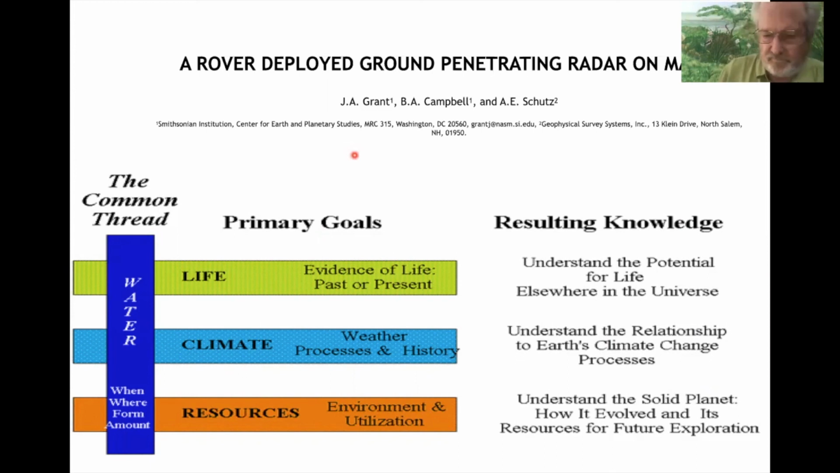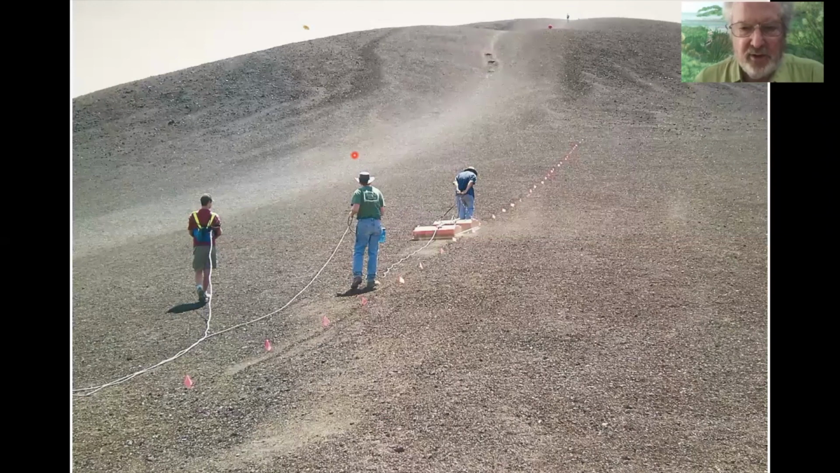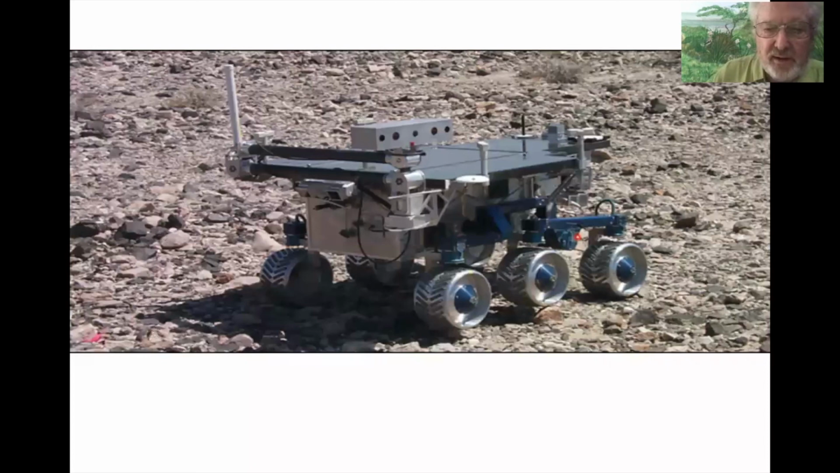So a couple of quickies here. There's some NASA people using an antenna on a cinder cone. Don't want to be the person up here dragging this, and you can see another person using a radar up here on the top of the cinder cone. But anyway, they're testing the radar to see what it can do, how far it can go, how deep it can go.